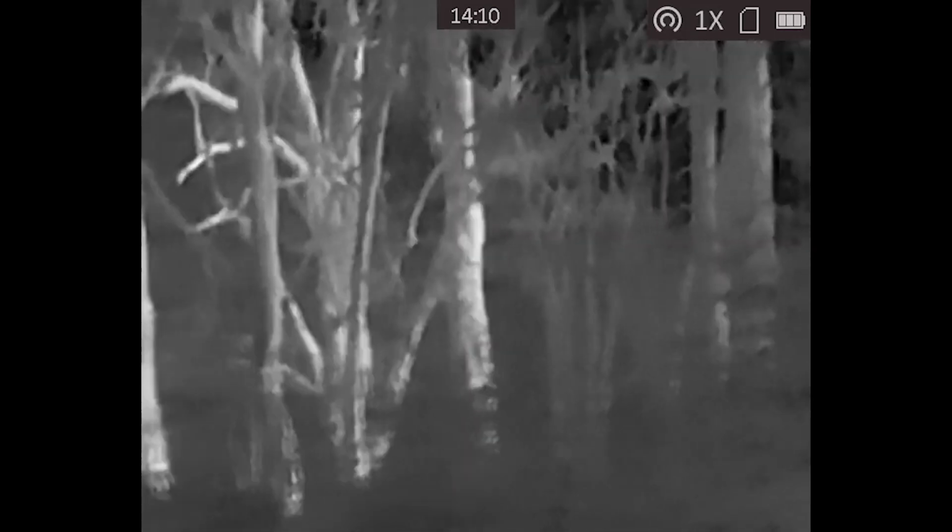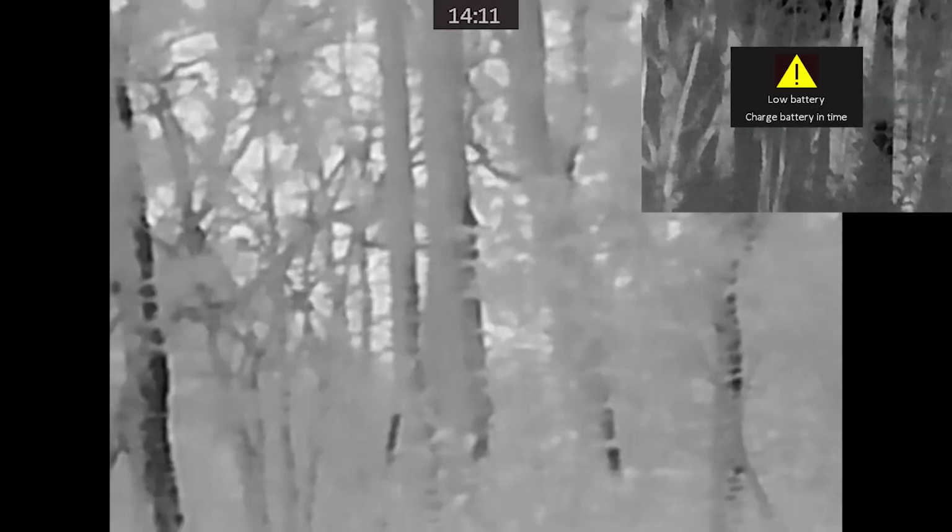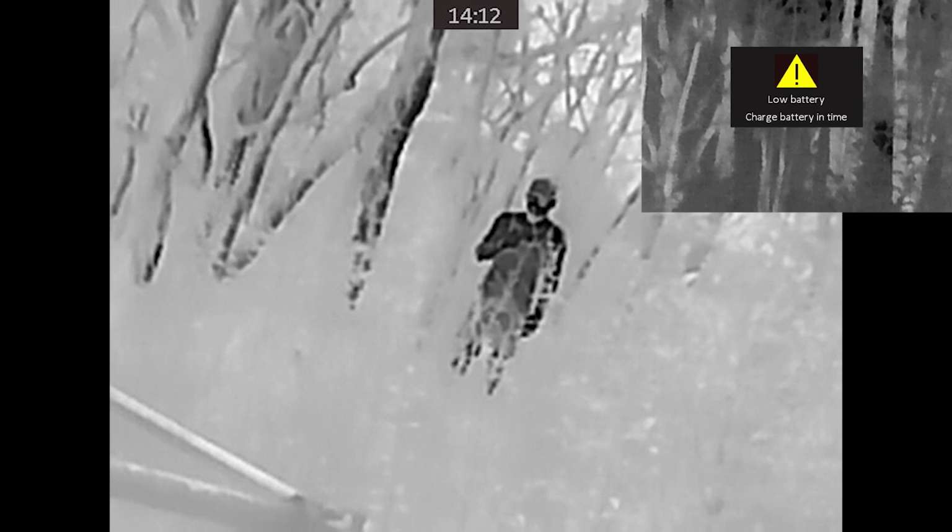I wasn't in the exact same spot, but I was trying to work it out while I was in the bush, and the missus had the thermal, so now I know exactly where I've got to stand for these pictures. I can go back and do a better picture, so you can see where this creature actually was standing and how big it was compared to me.